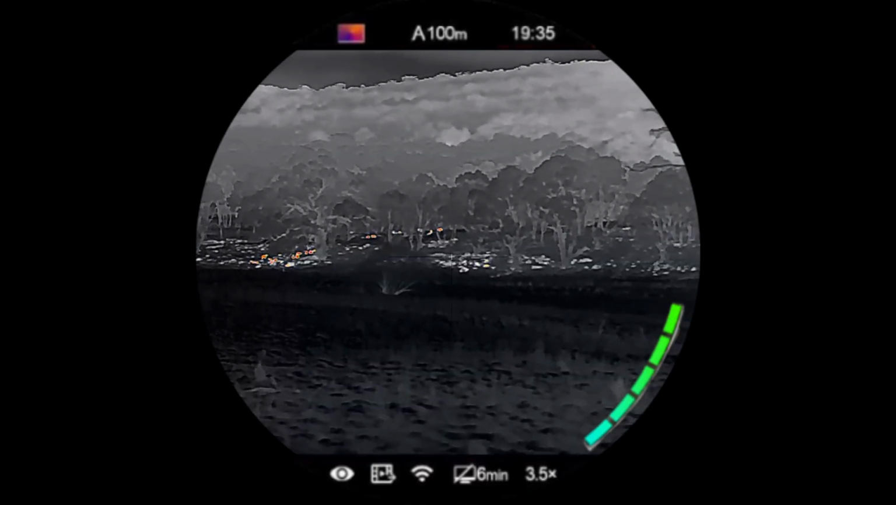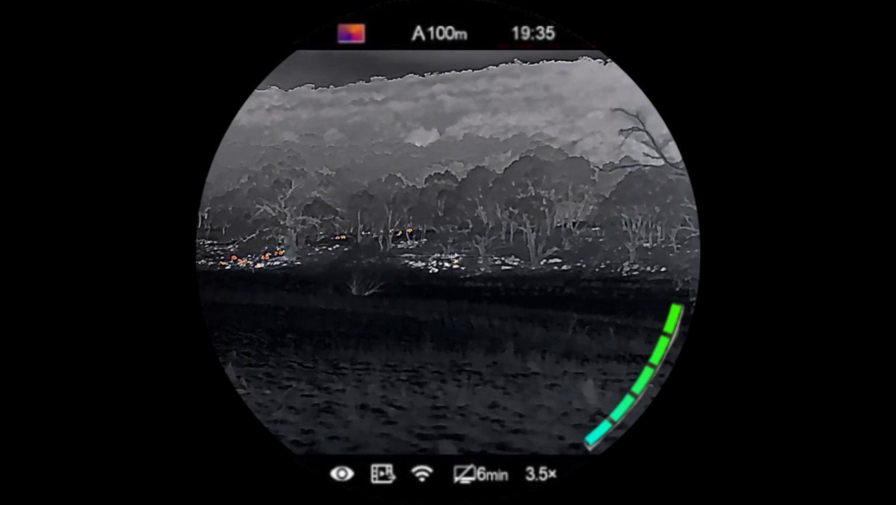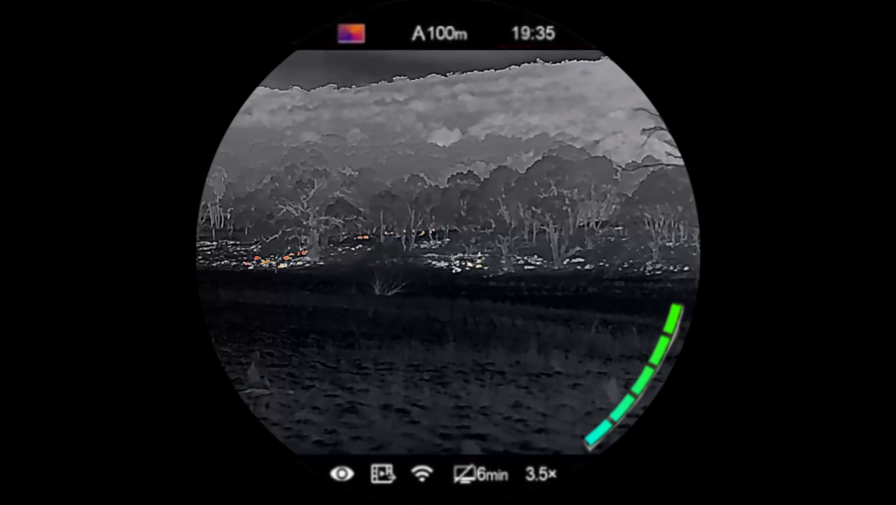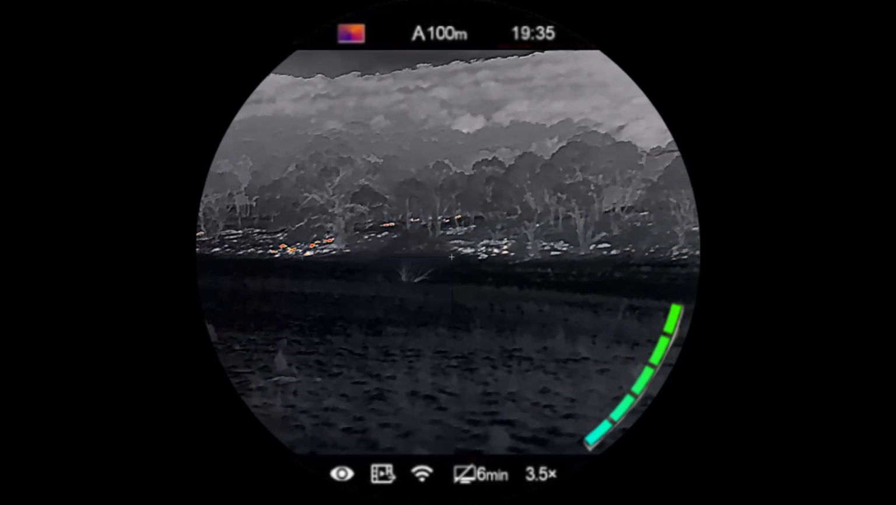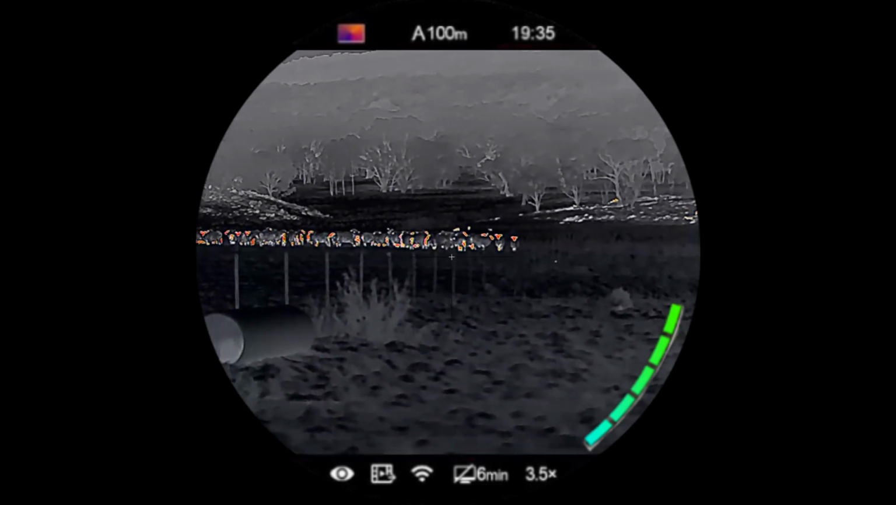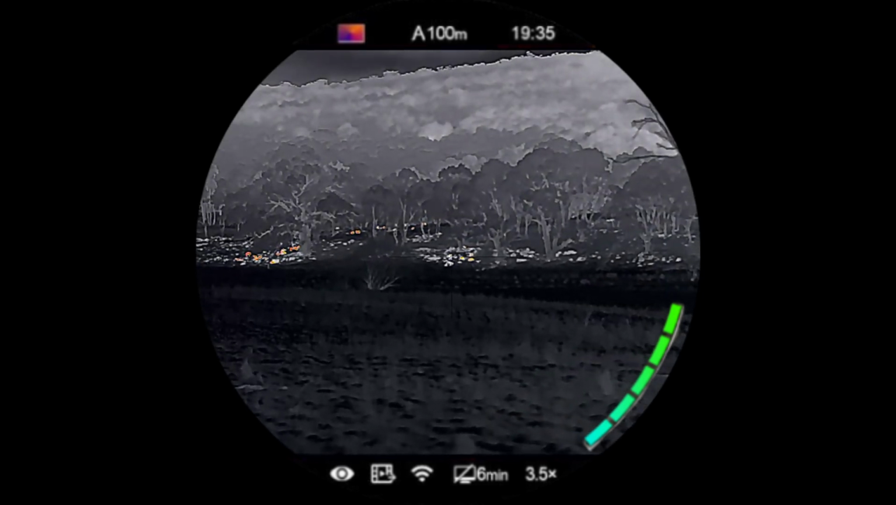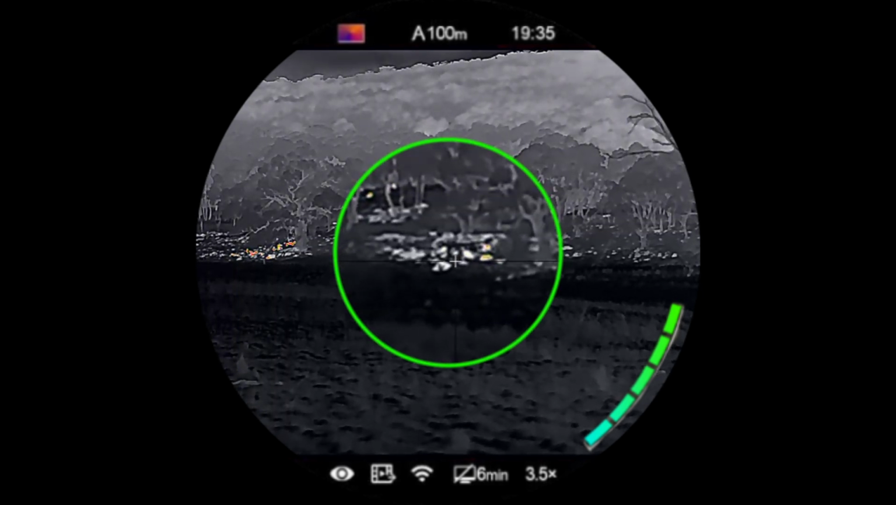Pulled into the property and I can see what looks like a fox. I'm not too sure of the range. I'll get it and add it into this video. It just disappeared in amongst those rocks, but that is one of the lambing paddocks over there in the distance. So I'm going to move forward down this fence line next to this group of ewes here who currently are not lambing, and I'm going to see if I can encourage it to cross over a little closer away from the sheep and the lambs.